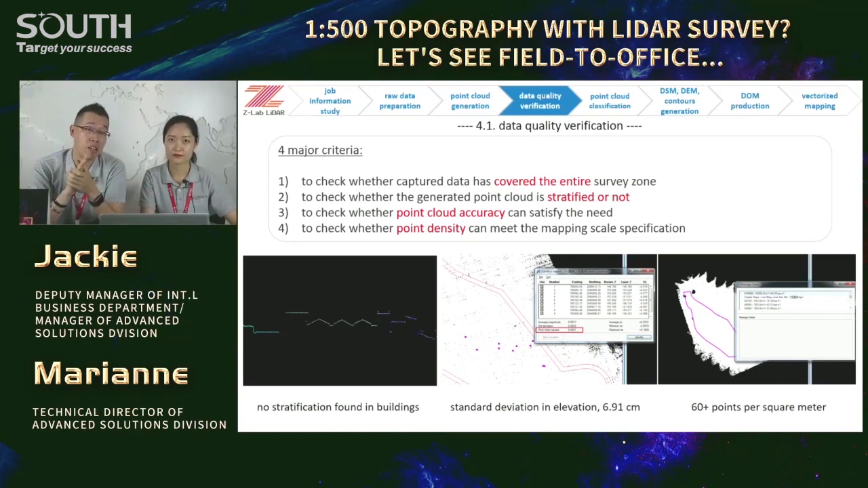Yeah. Right. But what if the data quality is not good and might not satisfy the mapping scale requirements, yet the field work team has left the site? What will you do? You got the point, Marine. Yeah. It's a very typical question to the project manager.